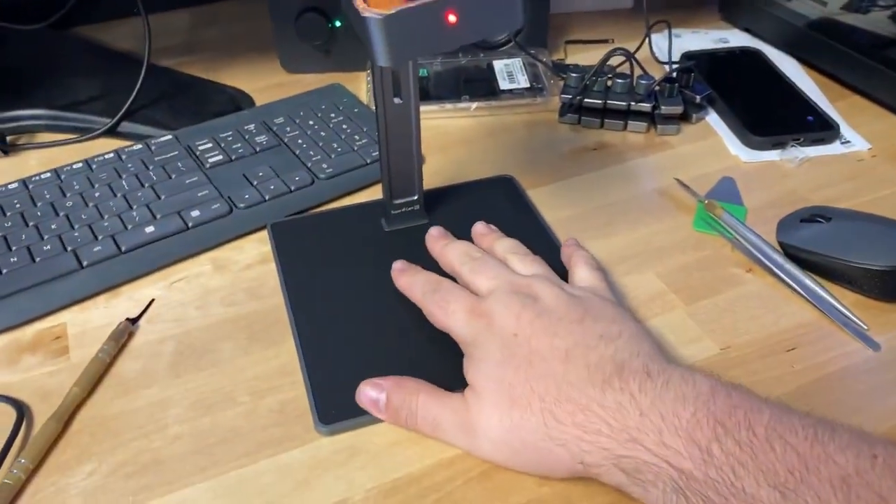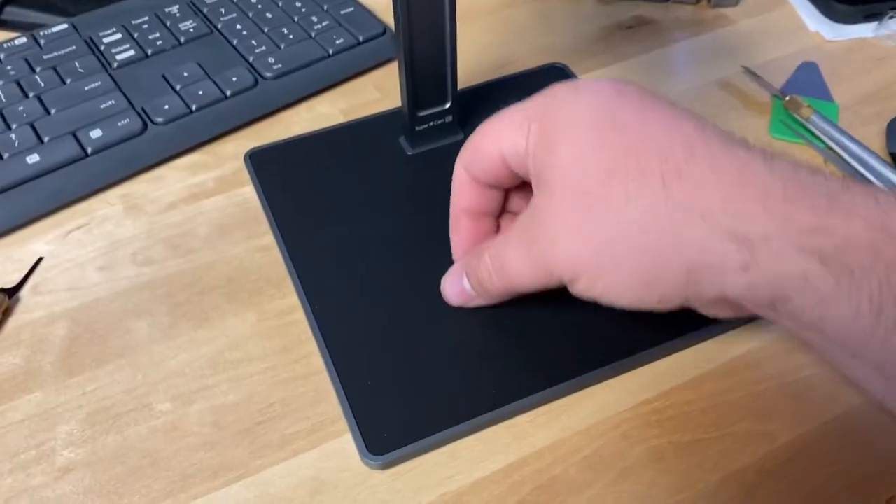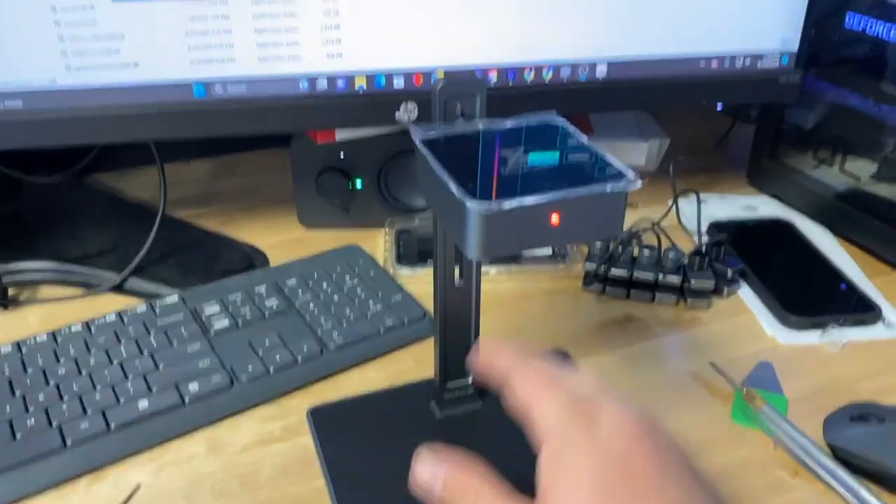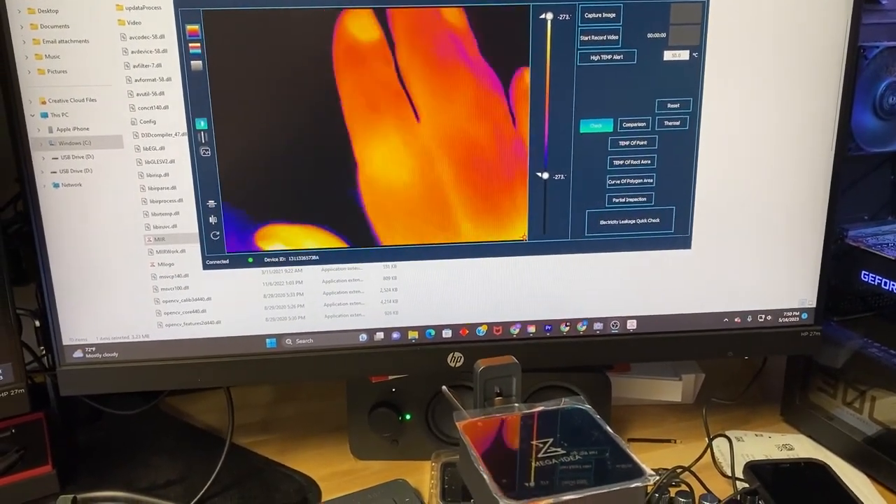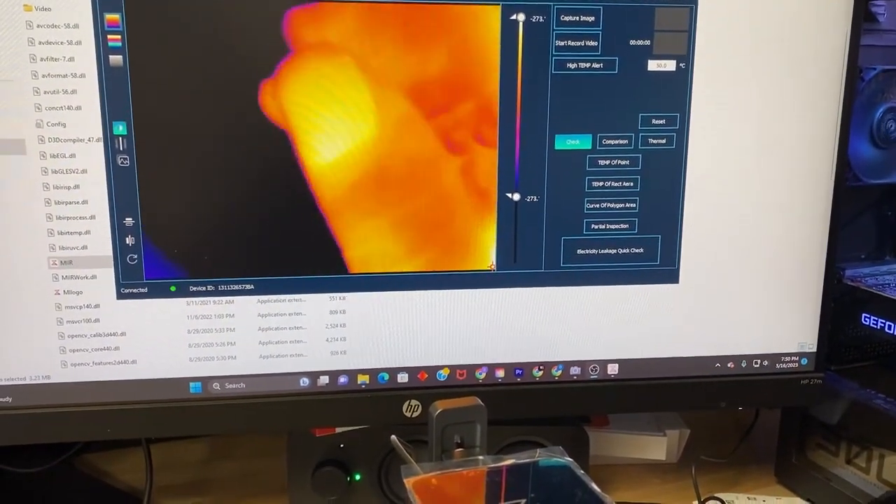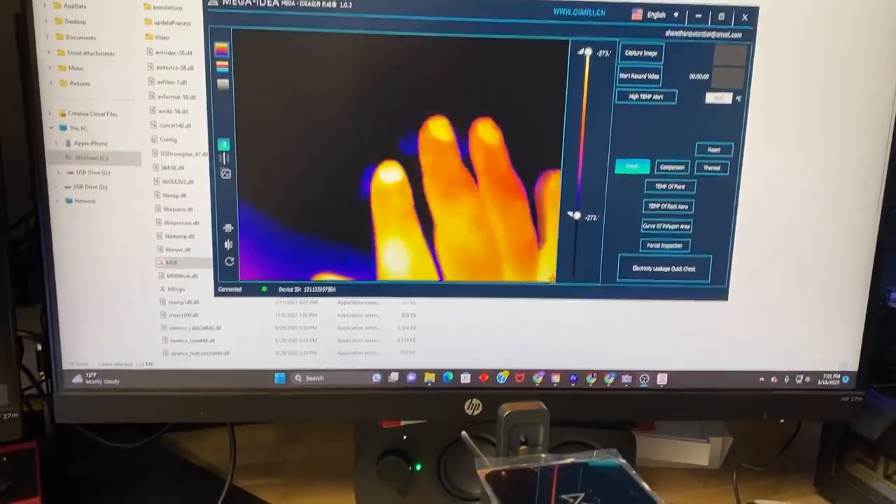Overall, the surface area that this takes up on the desk is very small. It's got this nice matte so you don't mar or damage the logic boards if the components are exposed. You can see how precise you can get. By zooming in, if the logic board's smaller, you can just lower the camera head and it'll still have a good quality image. It's really going to allow you to pick up on the individual components that are shorted out.